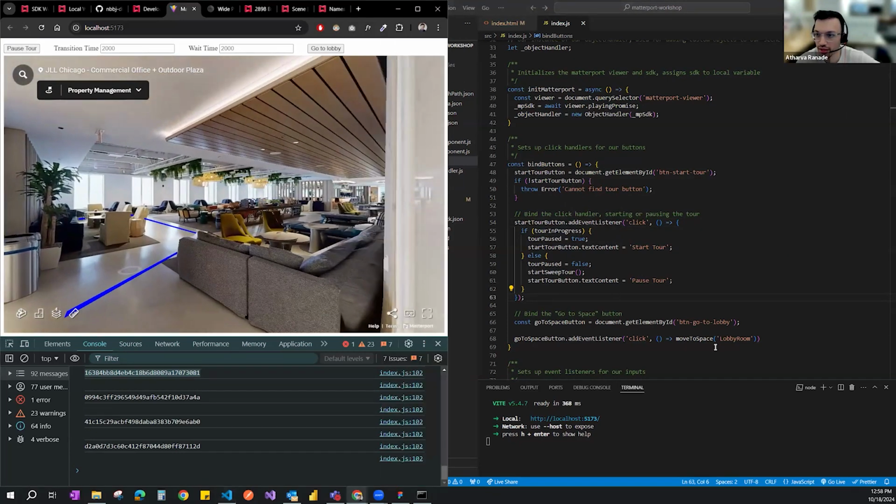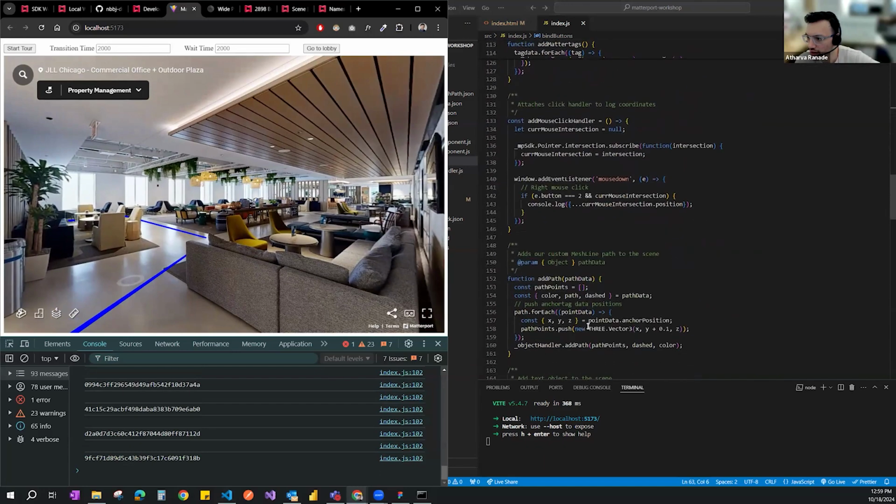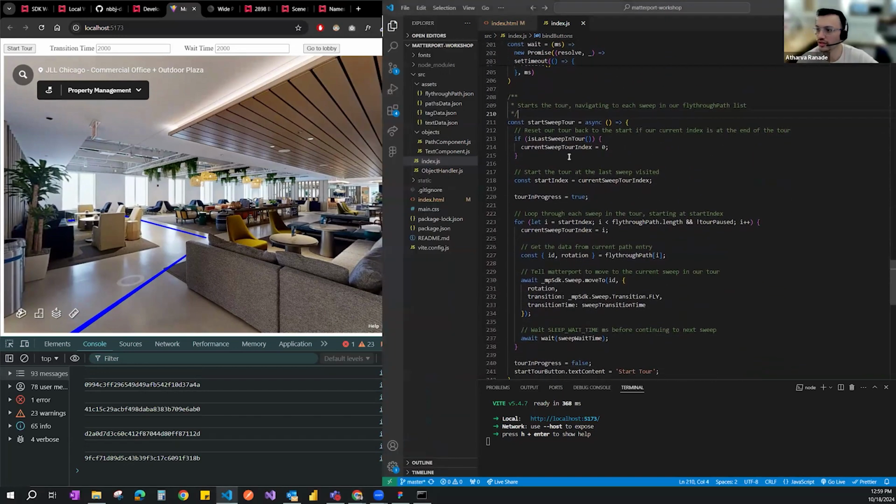And then when it comes to the sweep logic, I'm just going to go over how the sweep logic is set up. By default, we're using, again, the MP SDK.